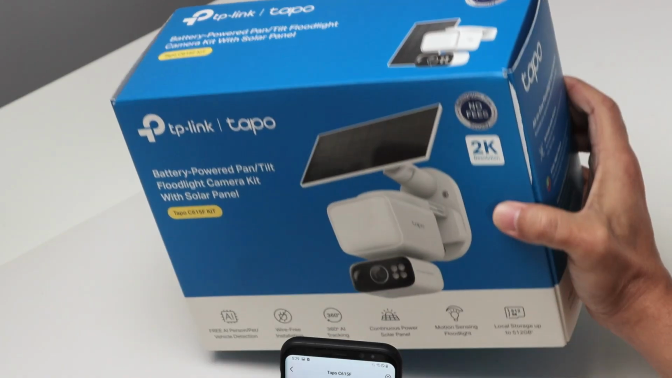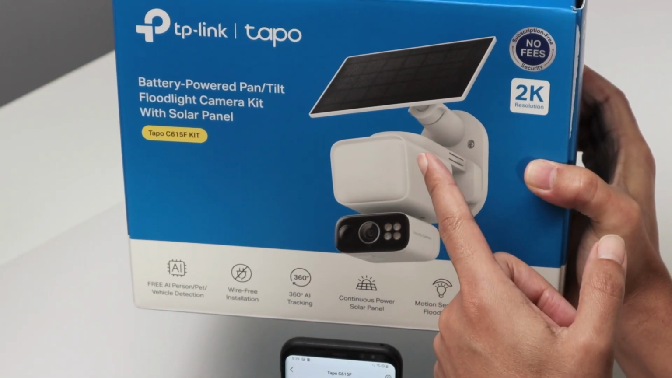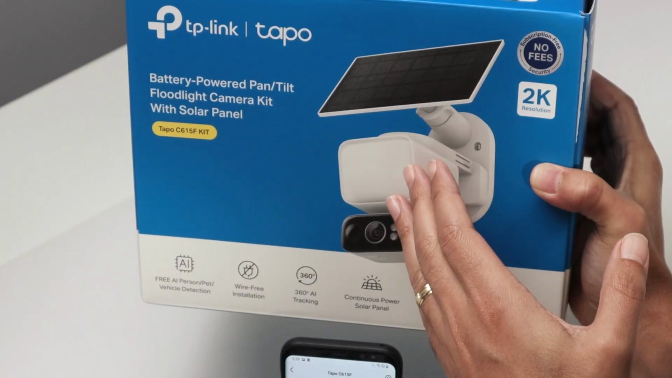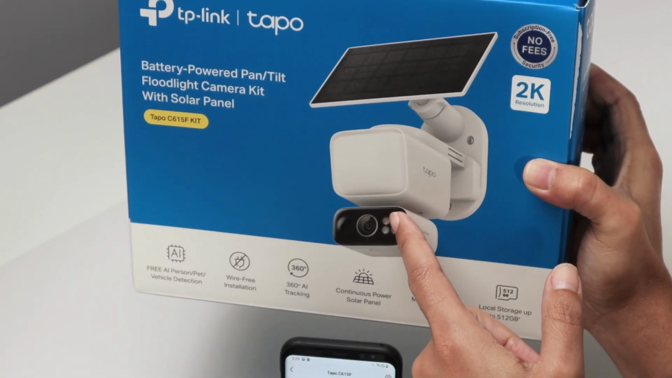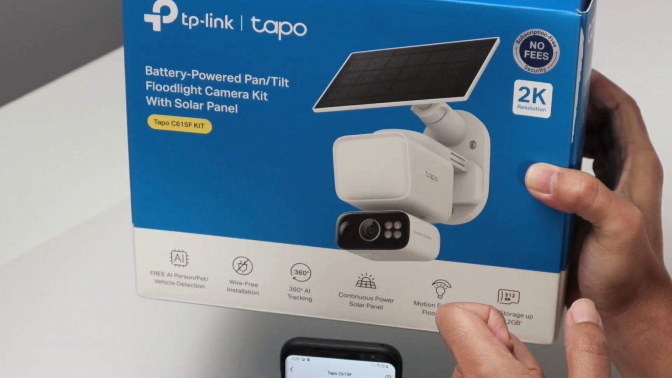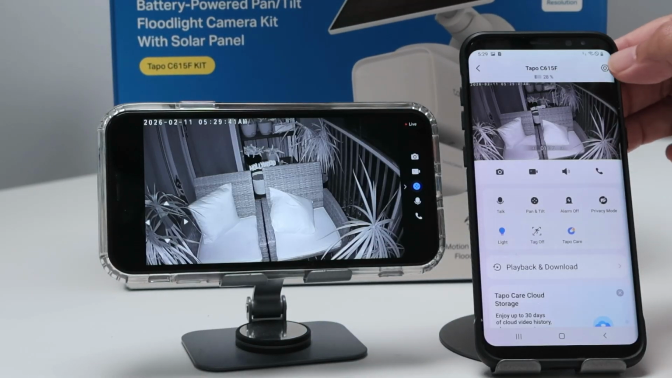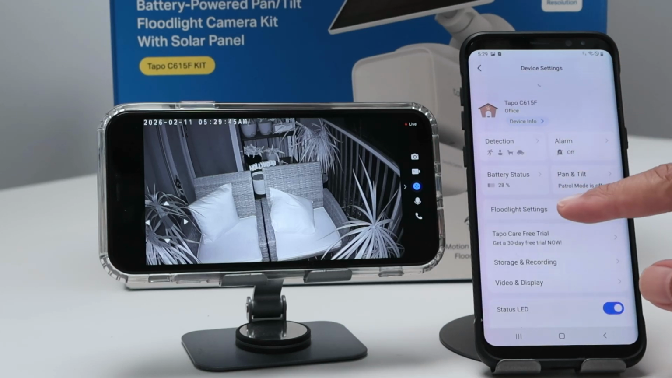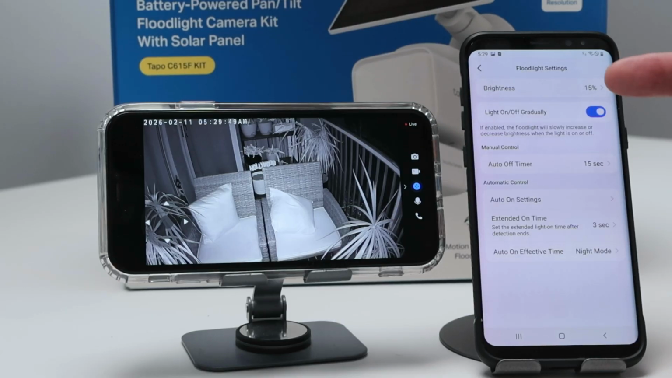So it's basically working like this, right? The floodlight comes up and then it takes some time, like 15 seconds, and then it gradually turns off. And sometimes you can just use the spotlight here instead. I'll just come here to the settings so you see basically how it works. Here on the settings, you're gonna find the floodlight settings.